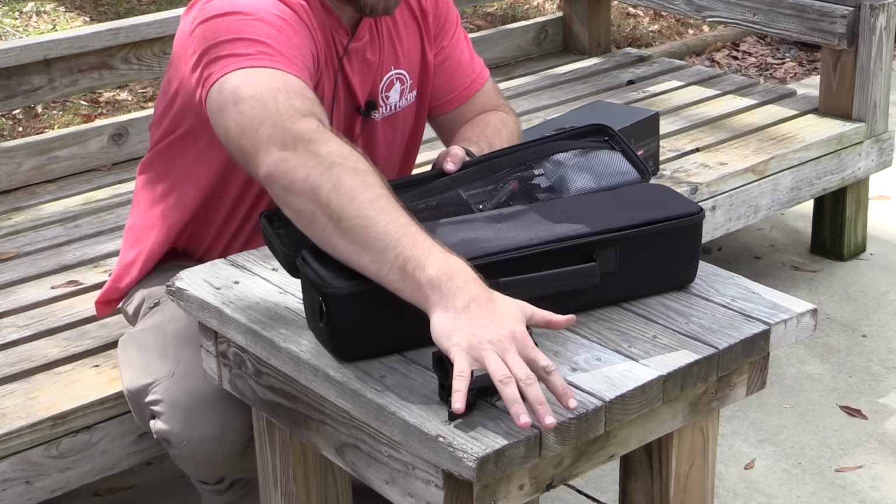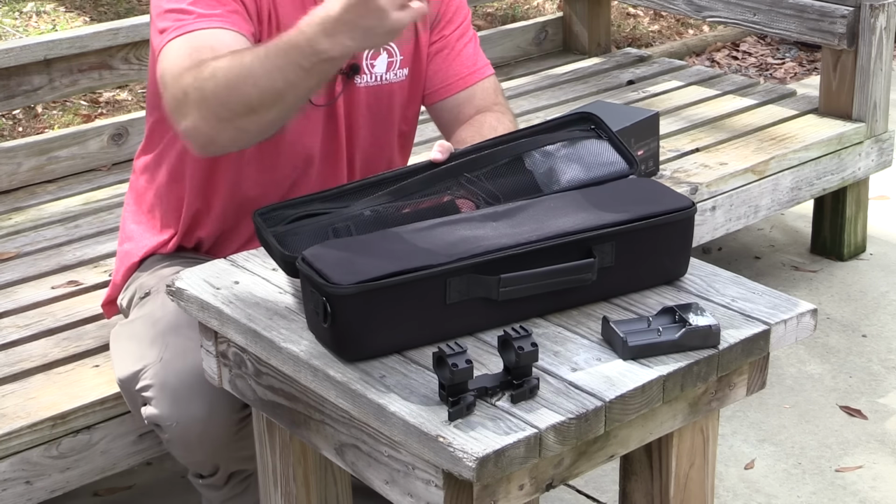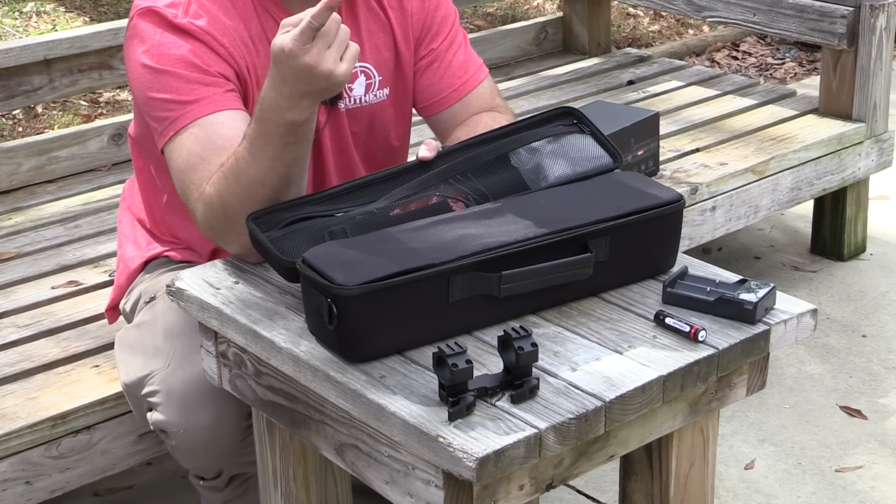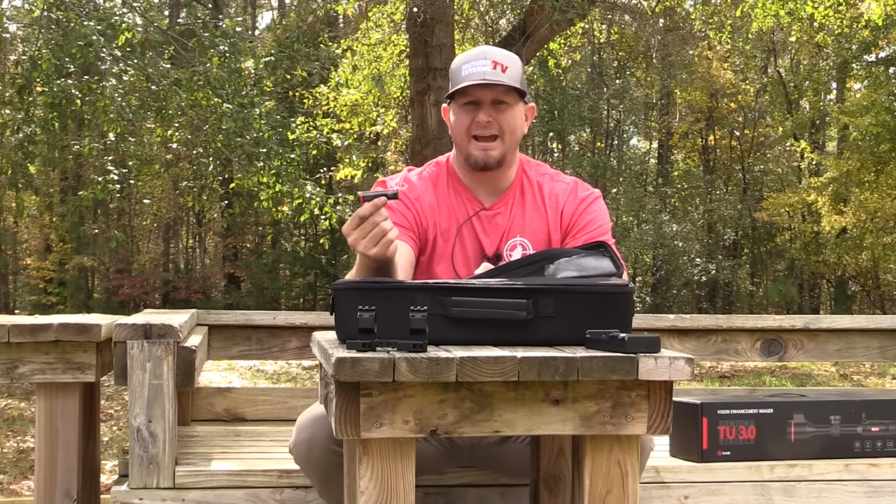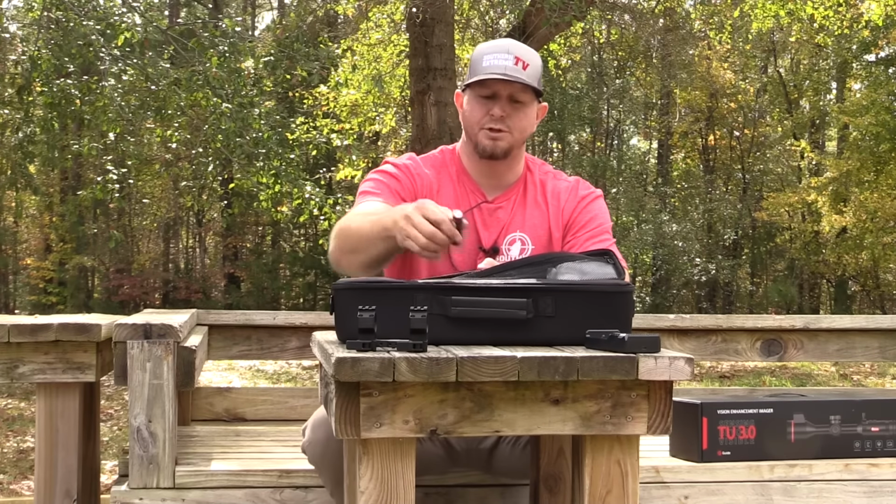So you get the scope mount that's going to come with it. You get your battery charger. You get two 18650 batteries. Now, the one cool thing about this optic is it does have a built-in internal battery. So basically you plug the scope up, you let the scope charge, and then you don't have to actually have any of these 18650 batteries with you to be able to run the scope. You just got to make sure that your scope is charged.